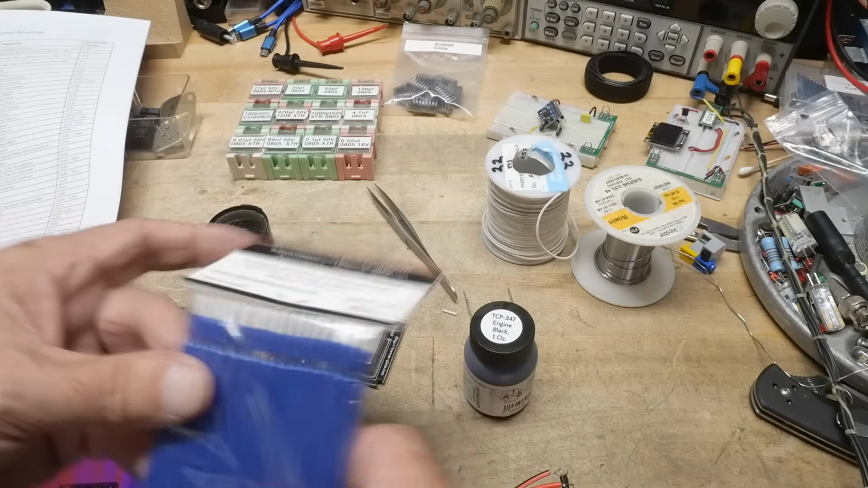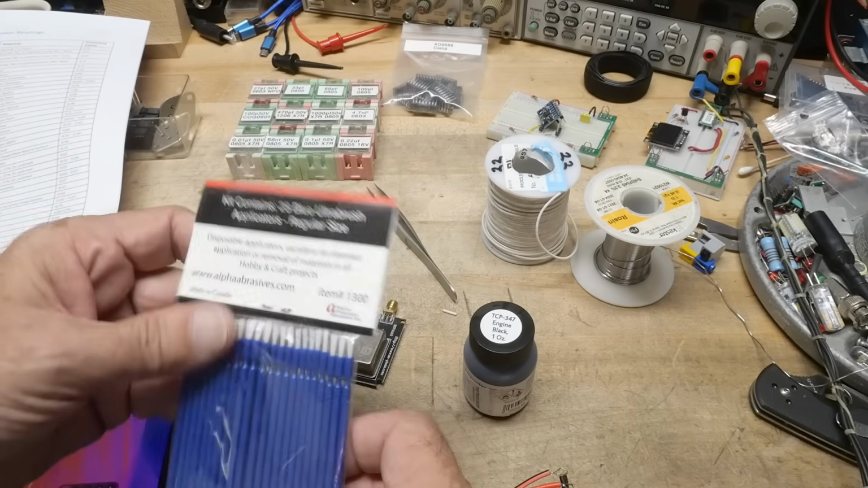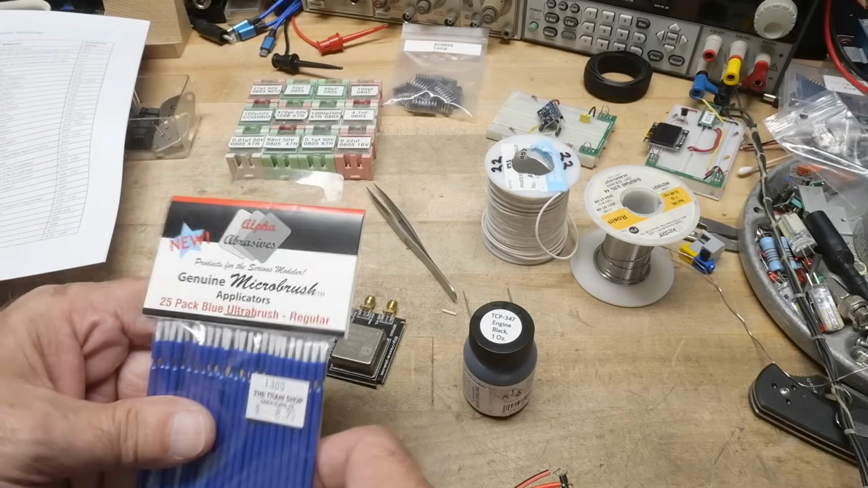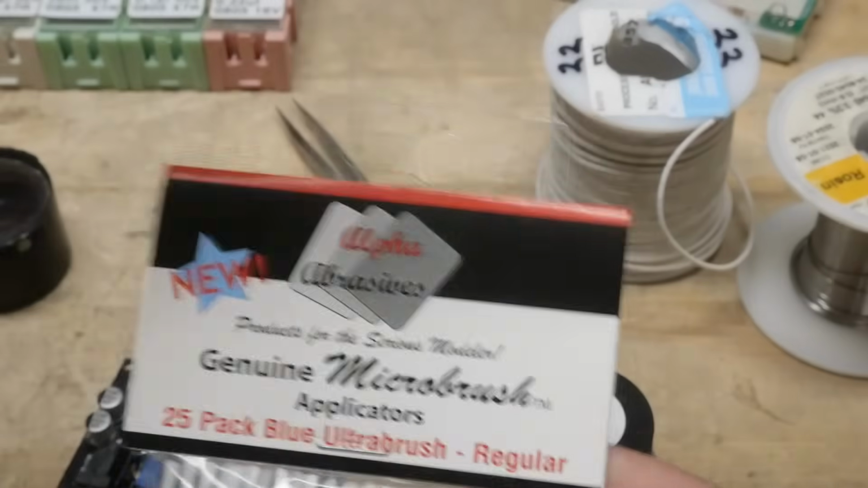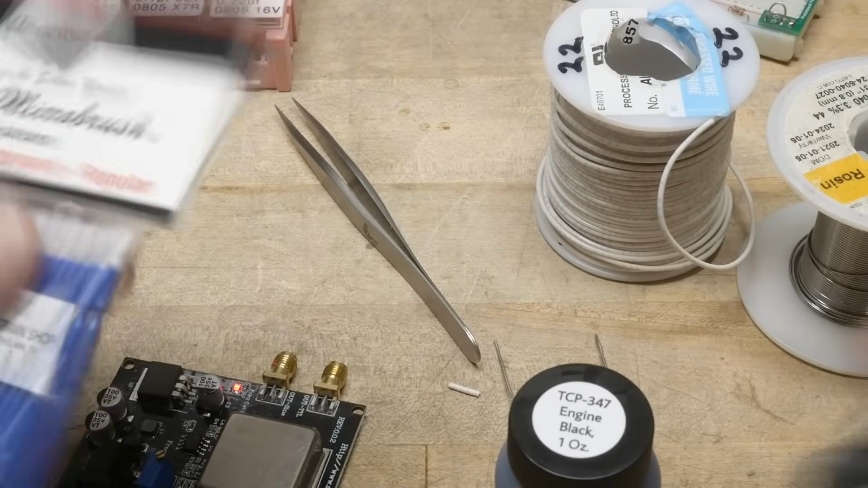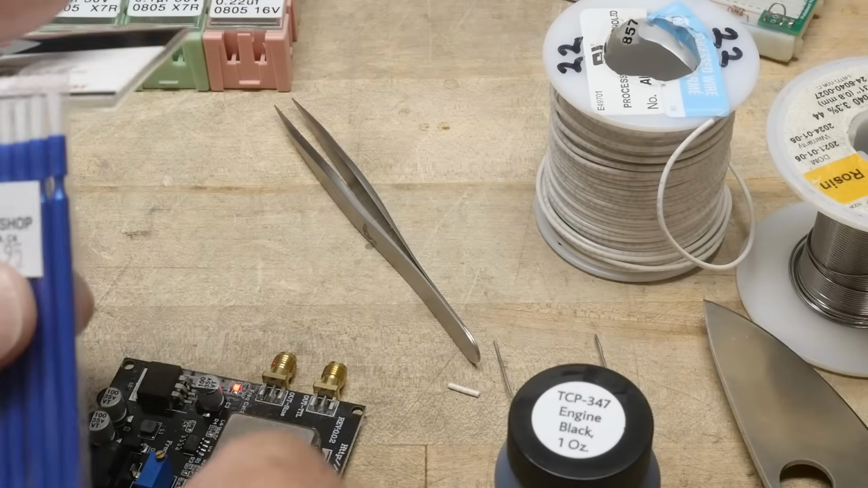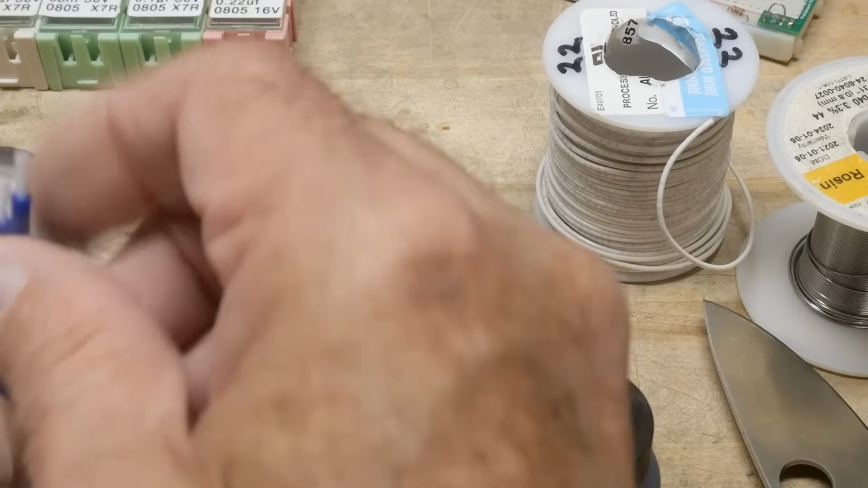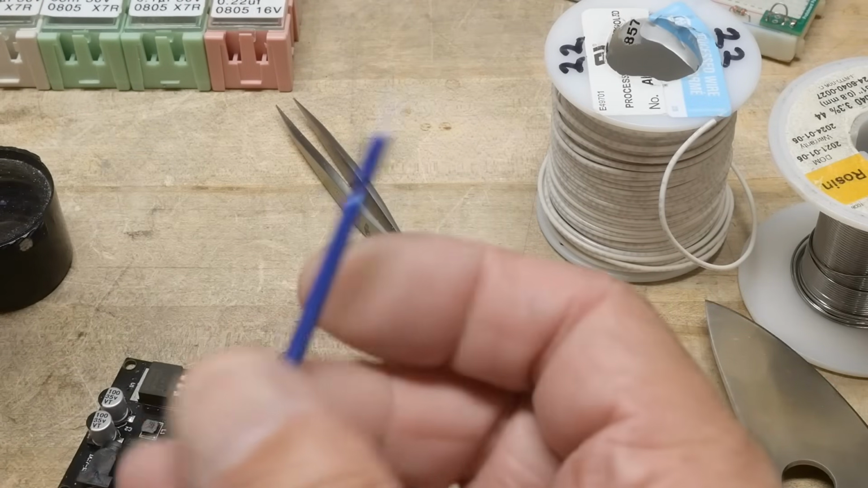So I also bought some one-time brushes. These are really cool. I've never seen these before, but the lady talked me into them. Genuine micro brush. Can you see that? Little bitty brushes that I can just throw away instead of having to clean brushes. So let's get one out. Oh man, these are going to be perfect. Yeah, I really like these.